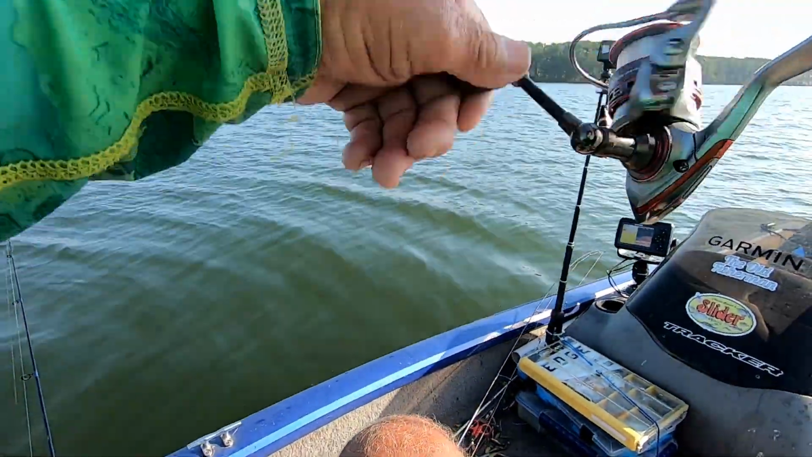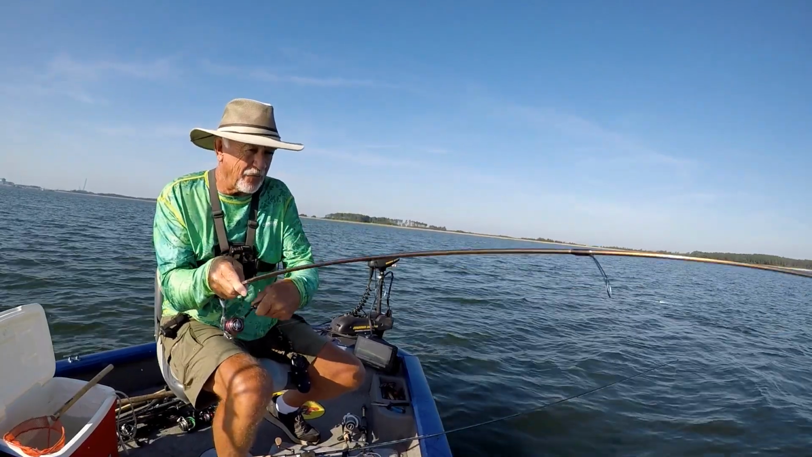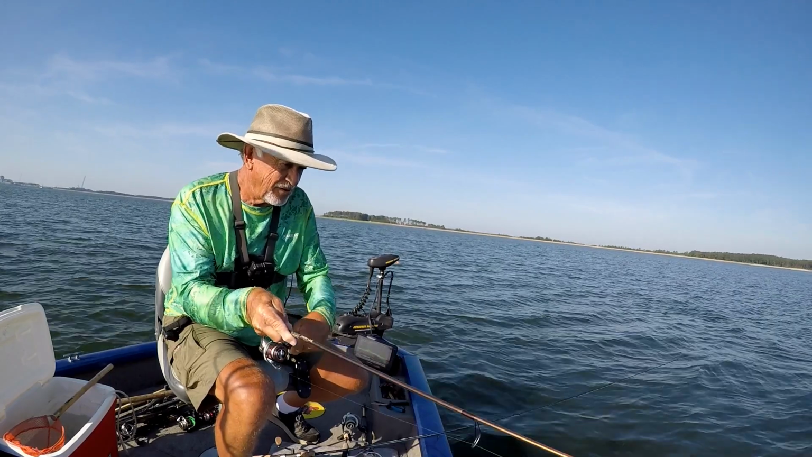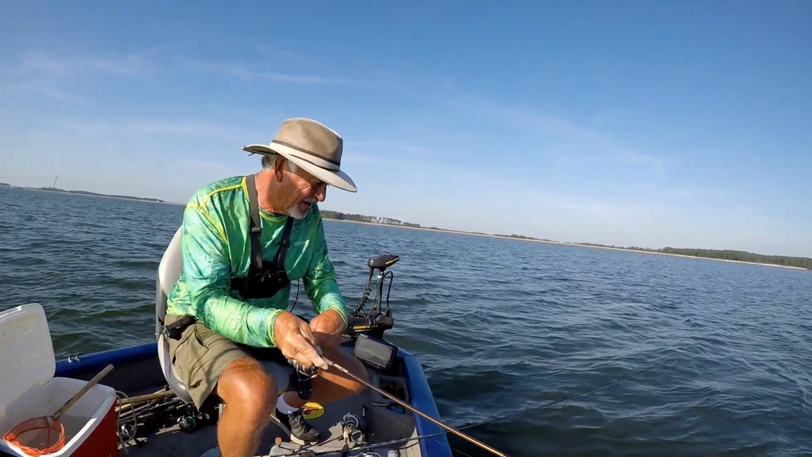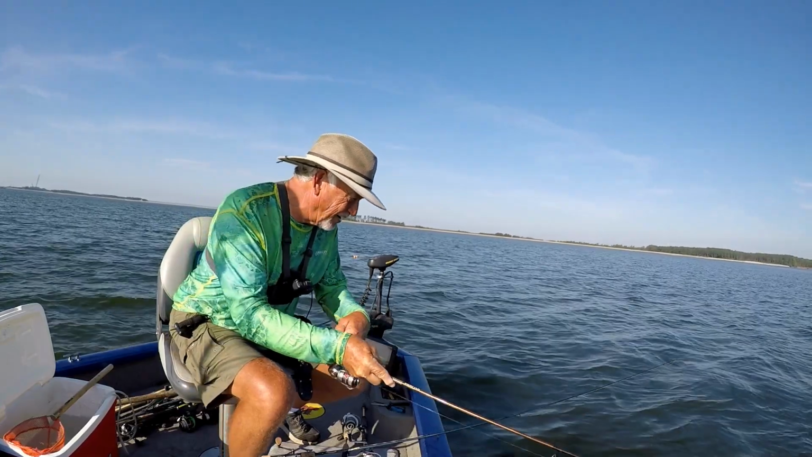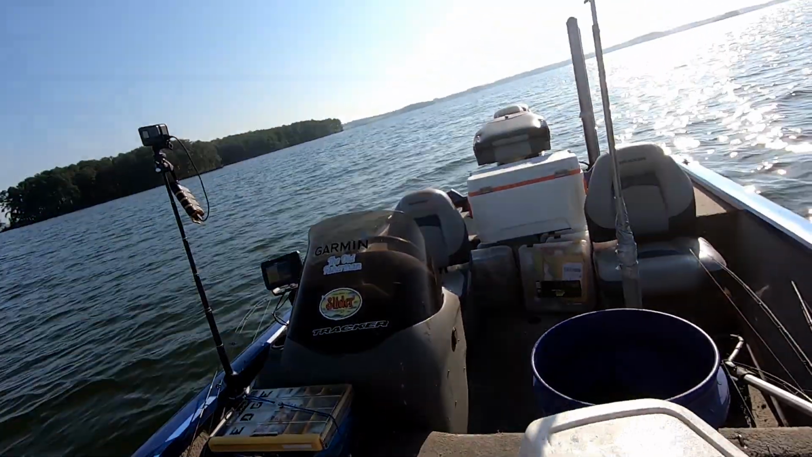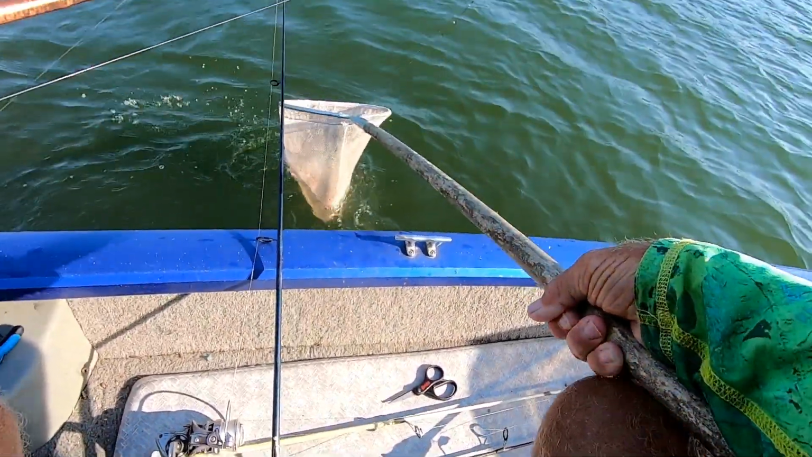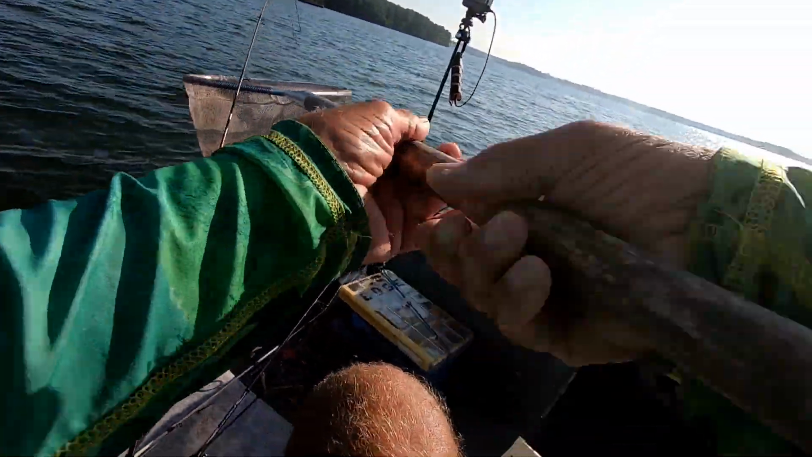Got another crappie on the minnow. That's a good one too. Them bigger ones want these minnows, y'all. This is a whopper. If that ain't a catfish, it might be a catfish, but if it's a crappie, it is a whopper. I don't know what it is. It's a darn catfish. Shoot. I don't want that slimy sucker. But we gotta deal with him.